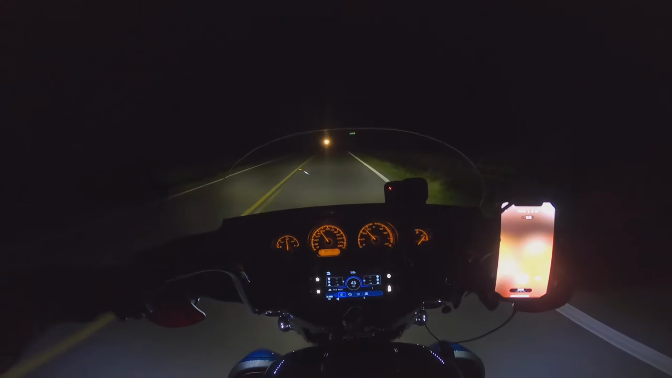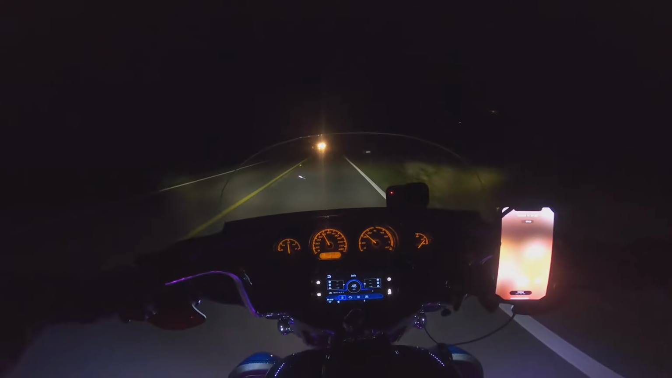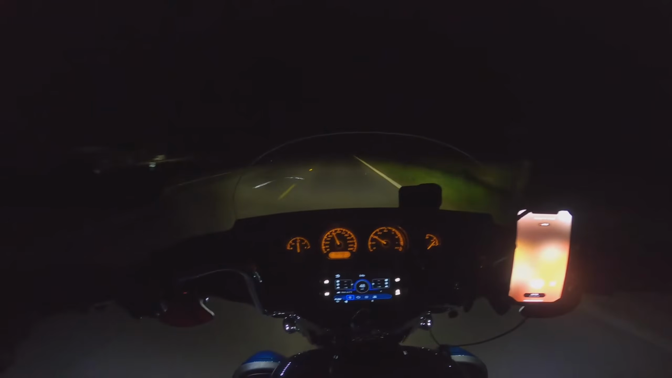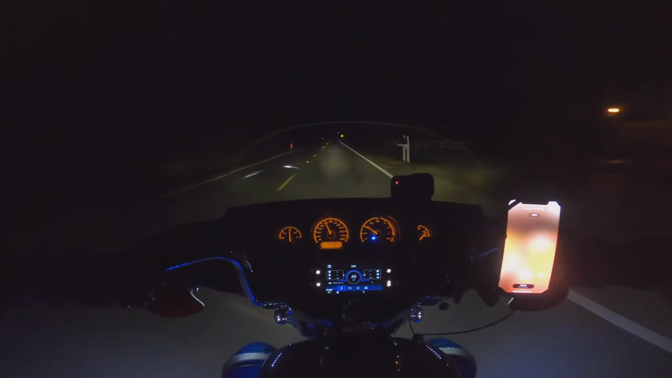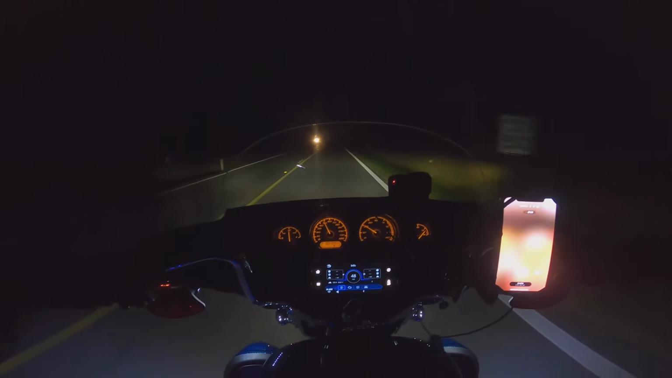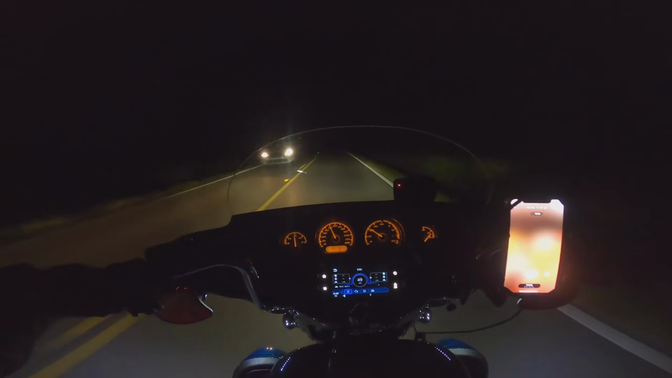Another reason I love riding at night would have to be it's just more comfortable, depending on what time of year you go. Like right now, the weather, it feels so nice out here tonight. This is the first time that I've busted out my leather jacket this year, but it's just so comfortable, and especially being in the South, man, the humidity and the heat will just wear you out and drain it out of you so quickly.